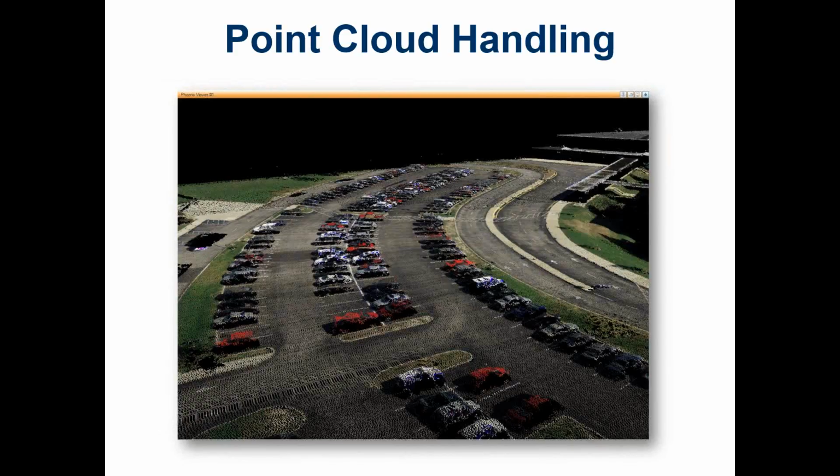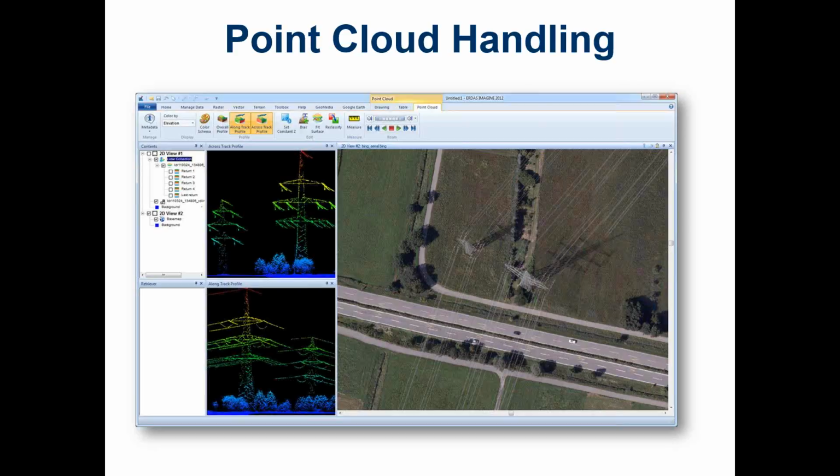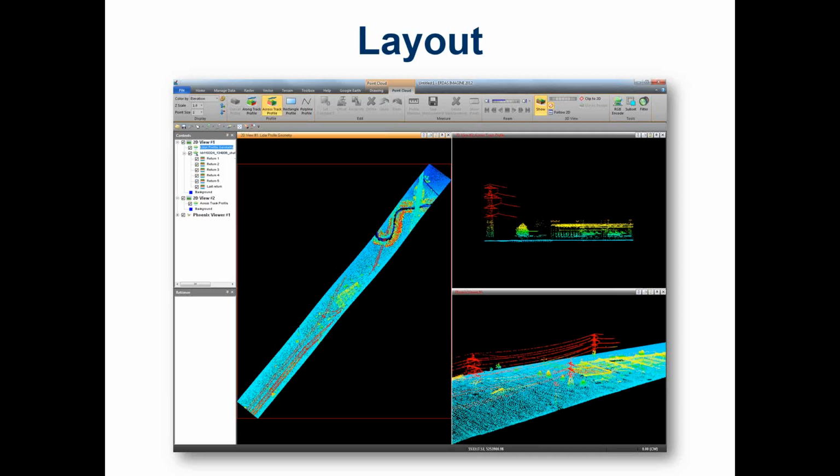We can also look at the point cloud data in a variety of different views, from longitudinal profiles to from above, in 3D, in whatever way you want to make sure that we can understand the information. You can do layout windows like this and see the whole strip of the point cloud data. This example is where a power line was surveyed using aerial LiDAR to show the point cloud for that area. You can see the vegetation, and you can see the electrical lines along that line.